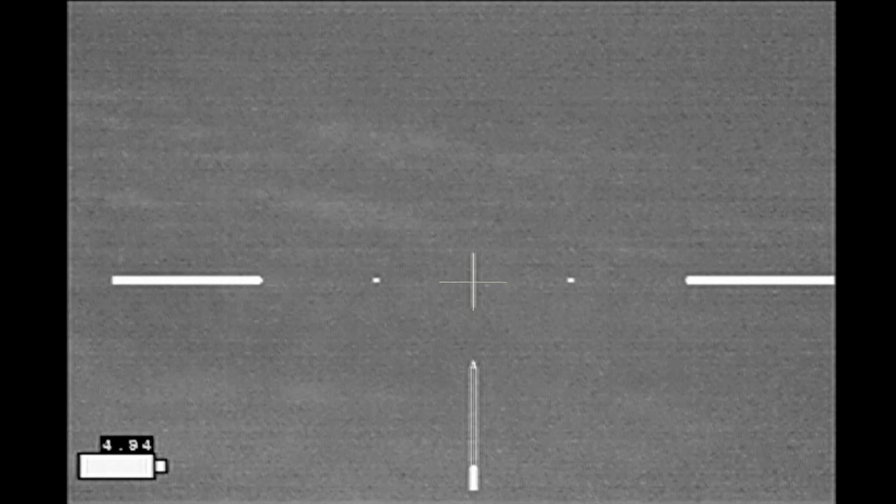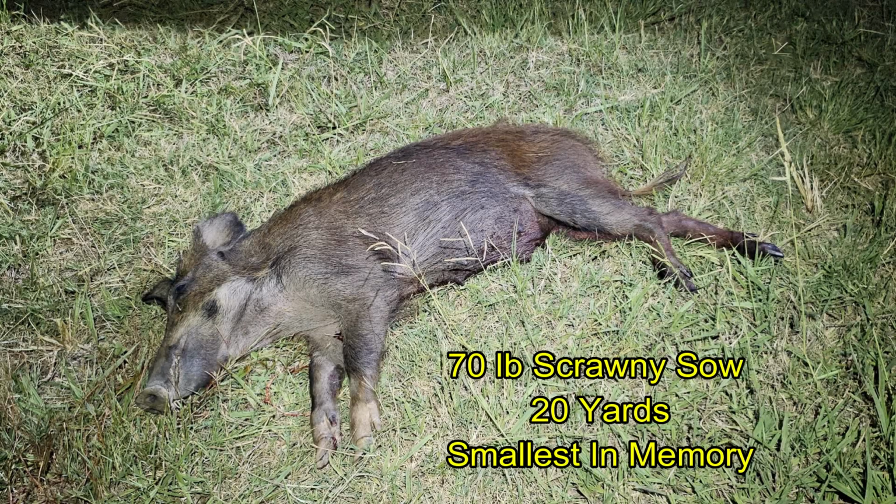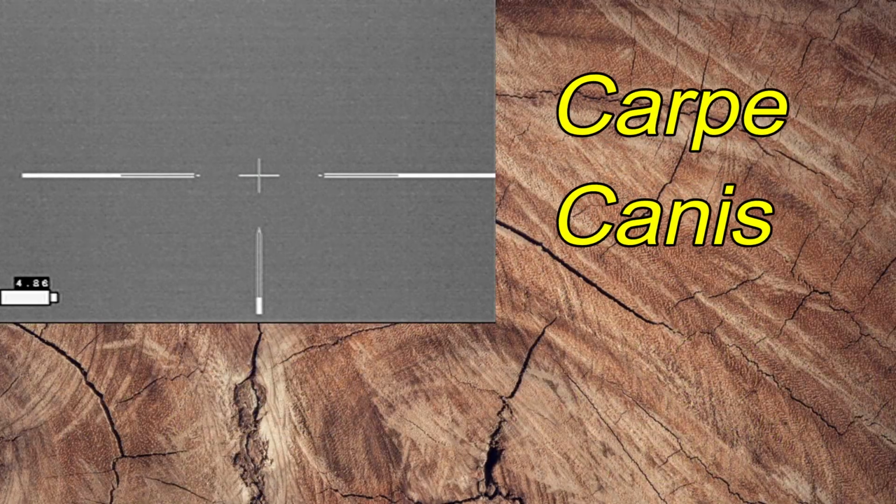And that's as far as I can pan without getting into more cattle, and that did not go as I had hoped. But we came away with a 70-pound scrawny sow down at 20 yards. And Carpe Canis. Coyotes in front of us.